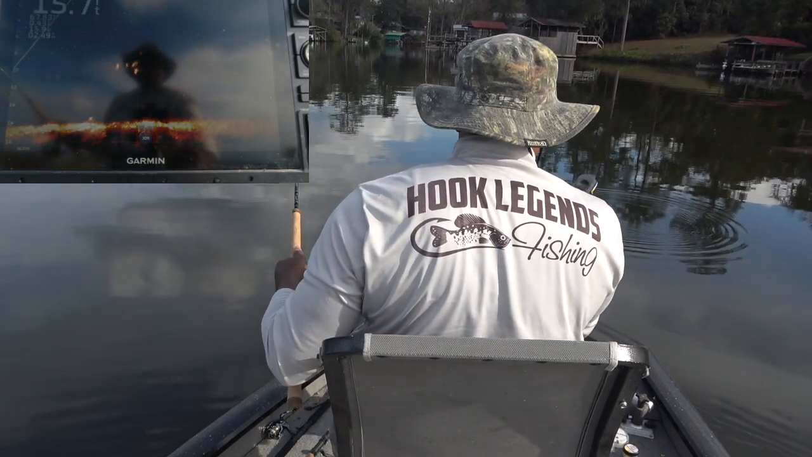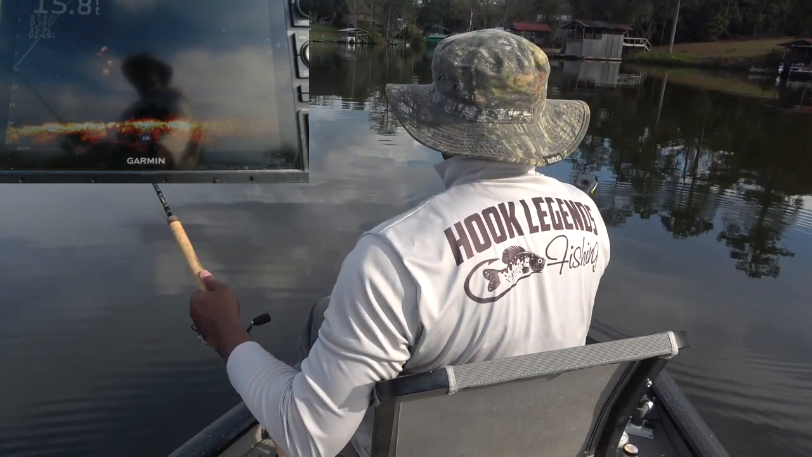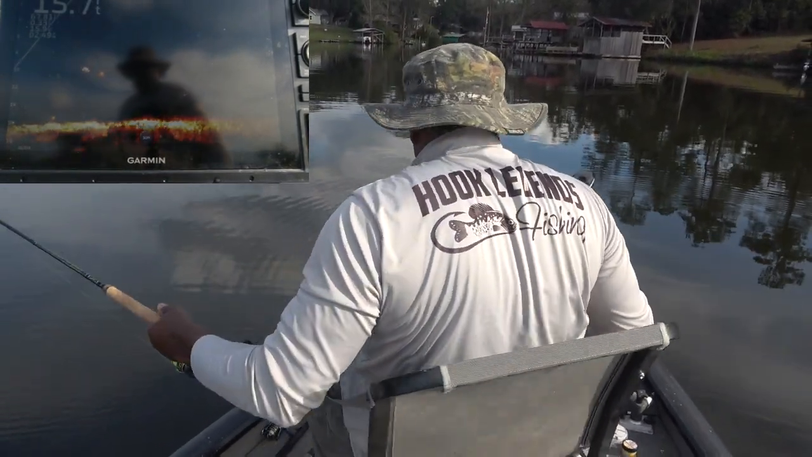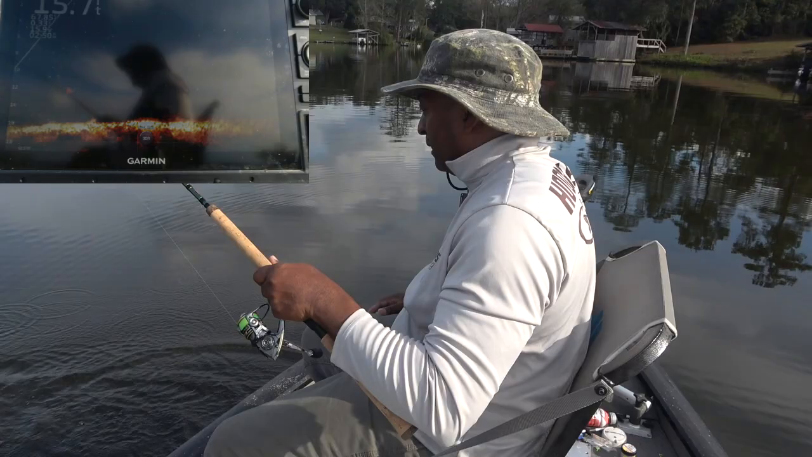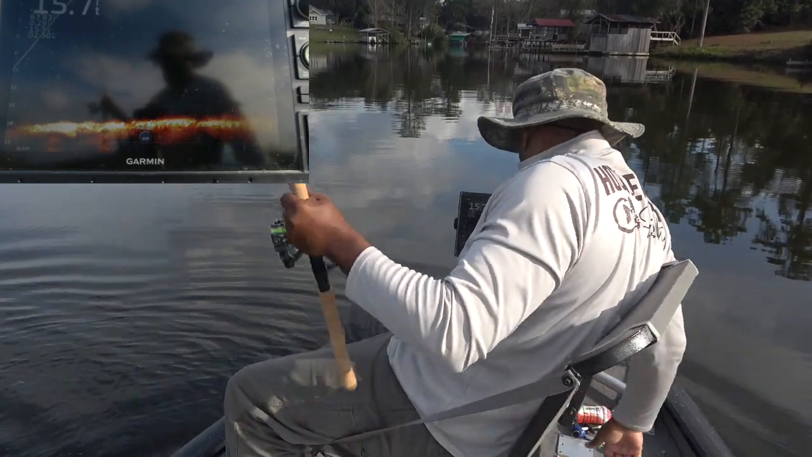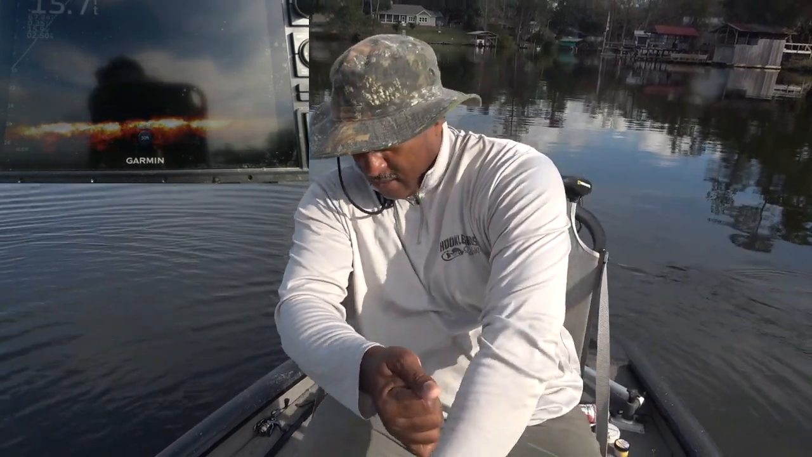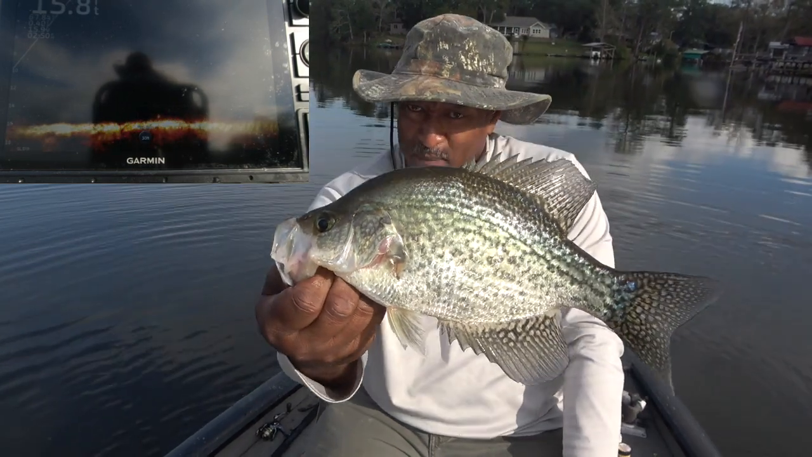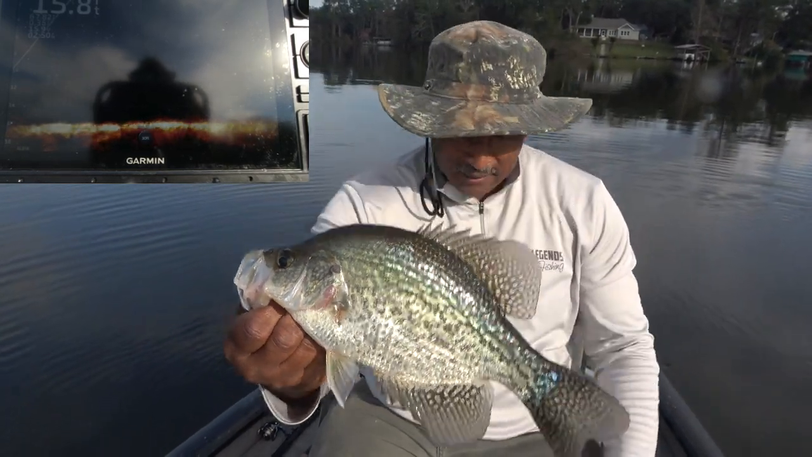Come on, wild hogs. There we go, wild hogs. Wild hogs out here roaming. Free range hogs. Ooh, ooh. Yes, sir. Uh-oh. I almost put that fish back out there in the water, folks. I almost put him back out there in the water. See that? Beautiful. Beautiful fish. See if I can catch another one.